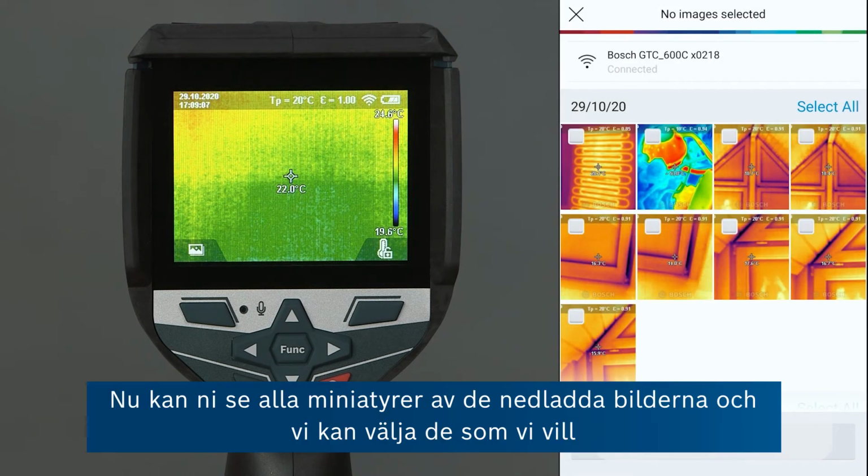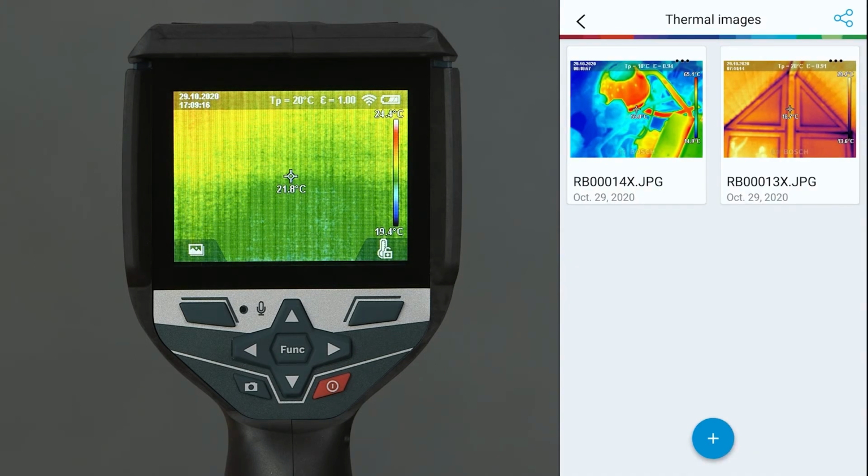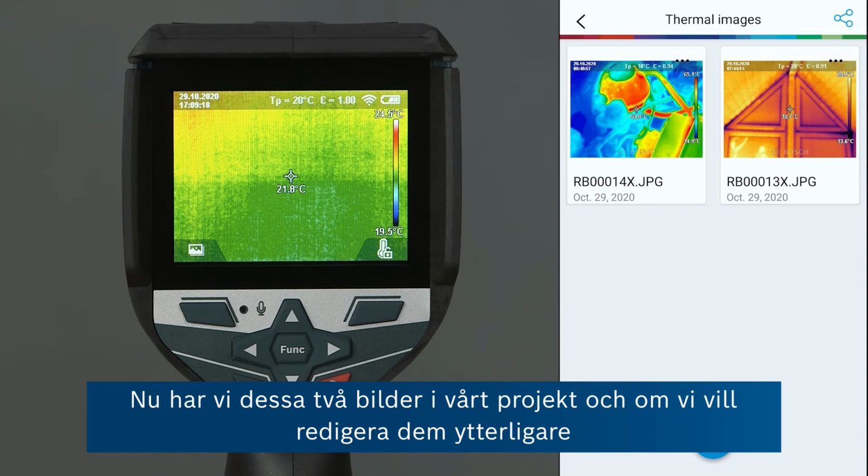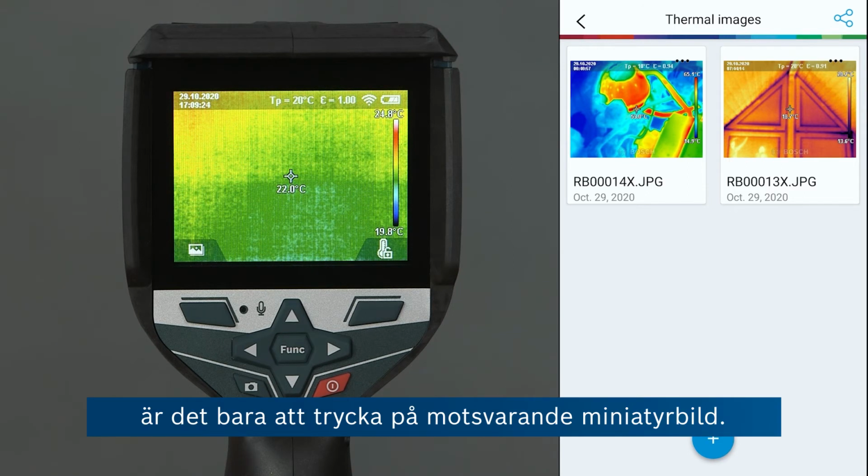Now you can see all the thumbnails of the downloaded images, and we can select those that we would like to add to our project by tapping Import. Now we've got these two images in our project, and if we want to further edit them, we can tap on the corresponding thumbnail.